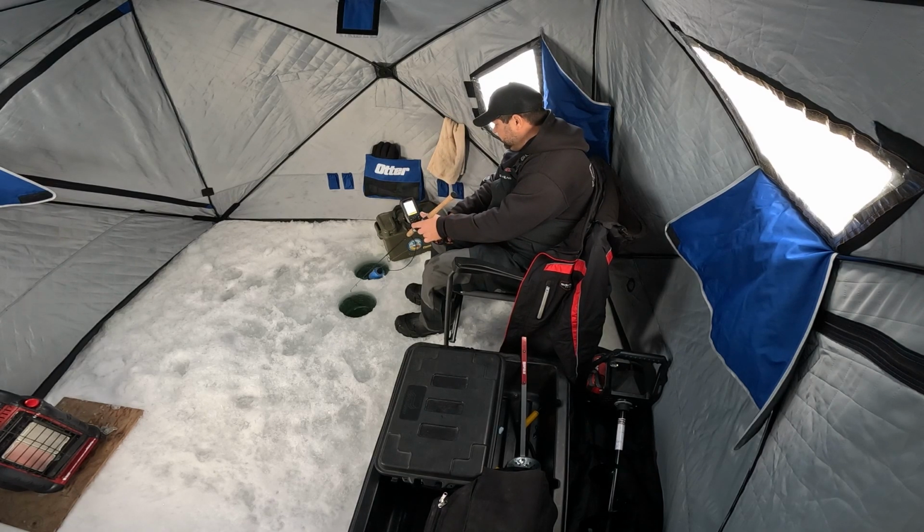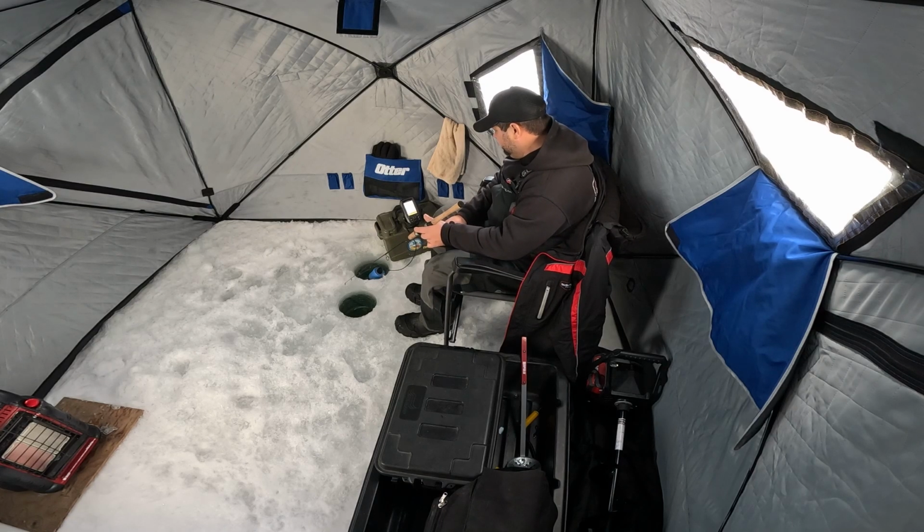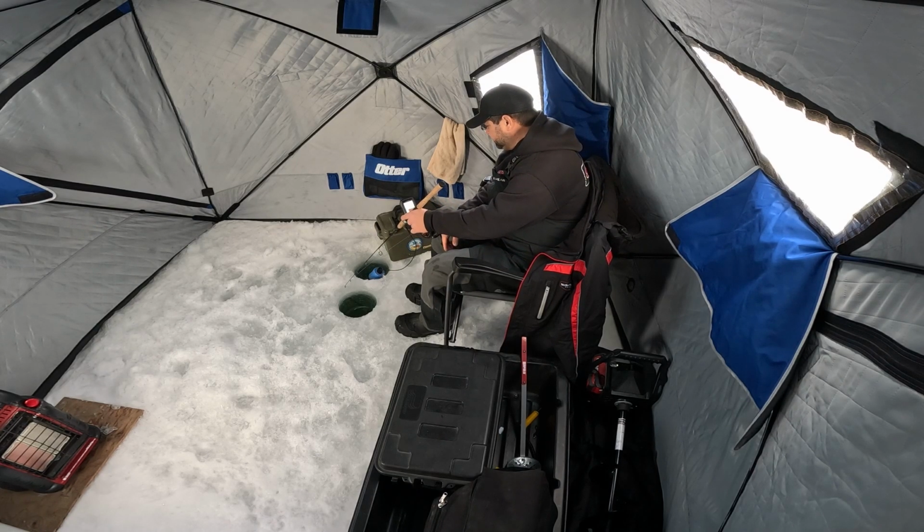This guy chased me down. They usually don't bite as easily, so we're going to keep playing with this guy here. We're going to go way down. Going to let it settle out. He's chased it right to the bottom. So the fish are super aggressive right now. He's gone all the way down to 40 feet. Gonna fish right at 40 feet.